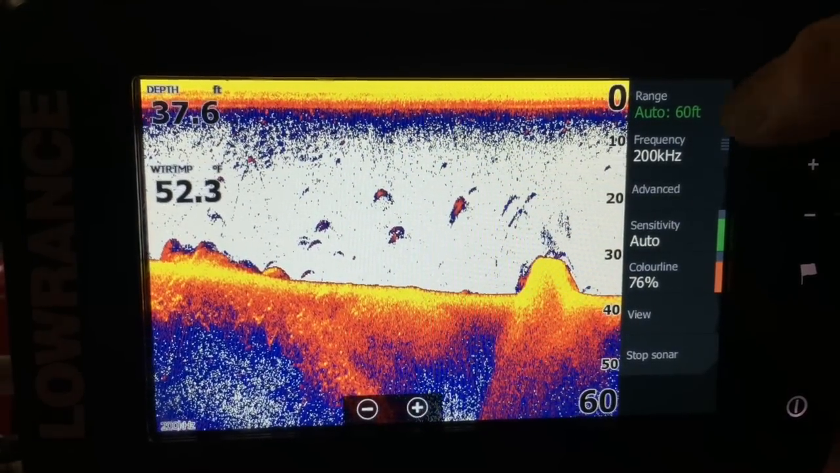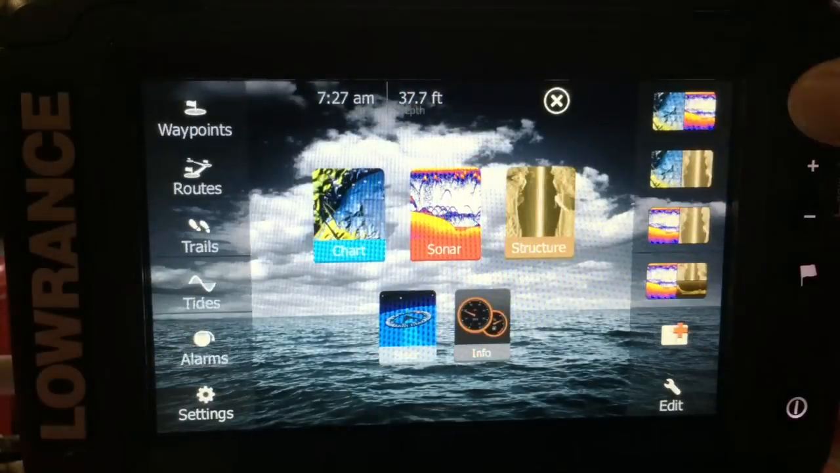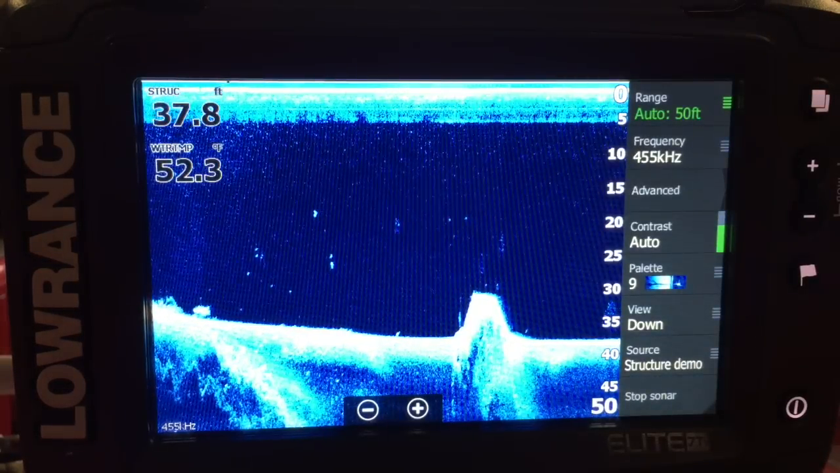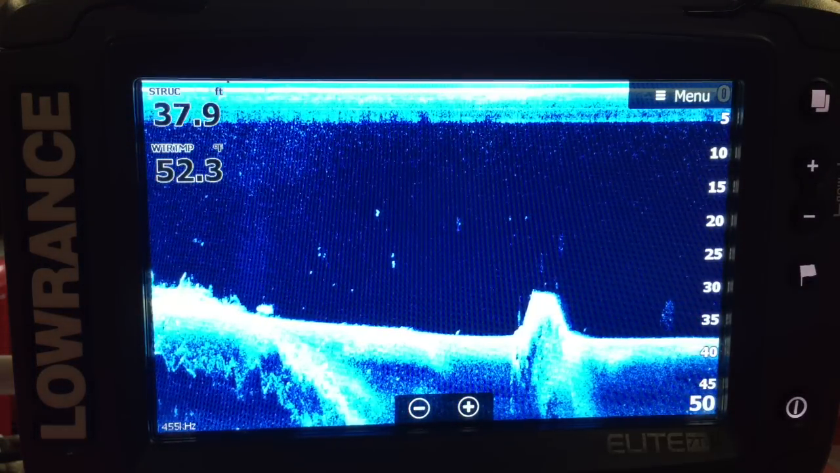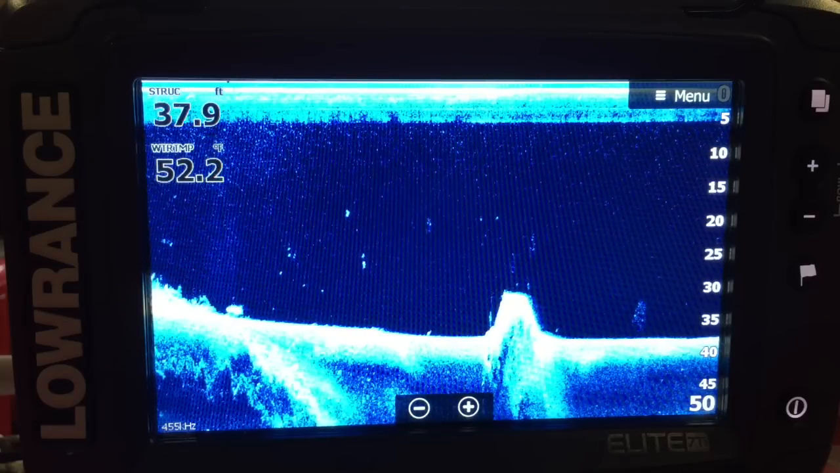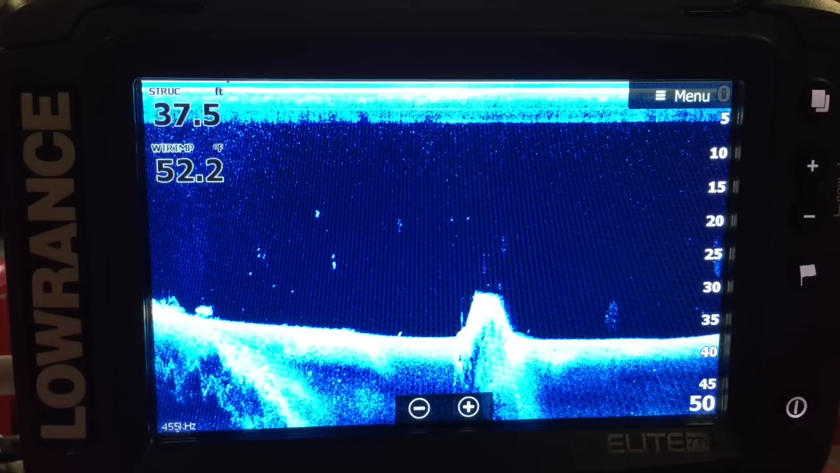So we'll go there, menu, but we'll go back actually, it's easy to just go straight back. Go into structure, and that is down scan. Right, down scan is almost like photo imaging underwater. That's how I like to think of it. So it's a more true representation of what you're seeing down there, rather than a fish arch. You actually start to see individual fish and you can get a perspective of the size.